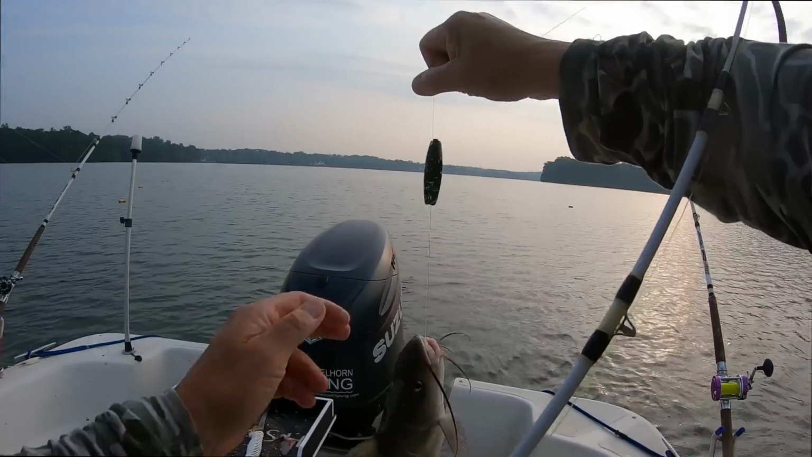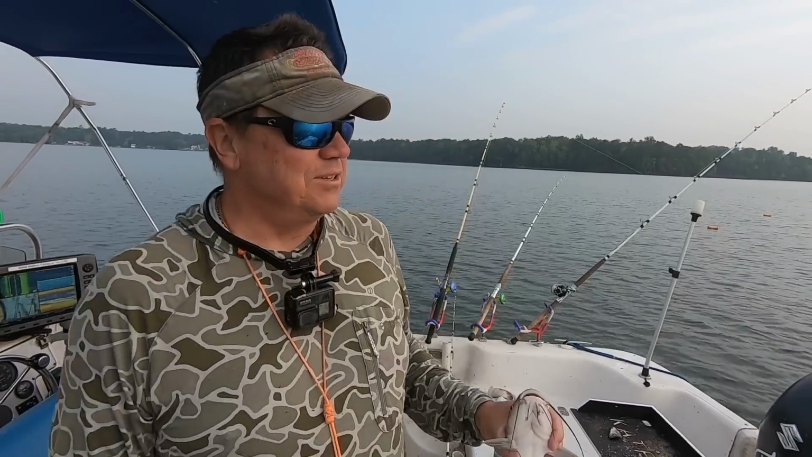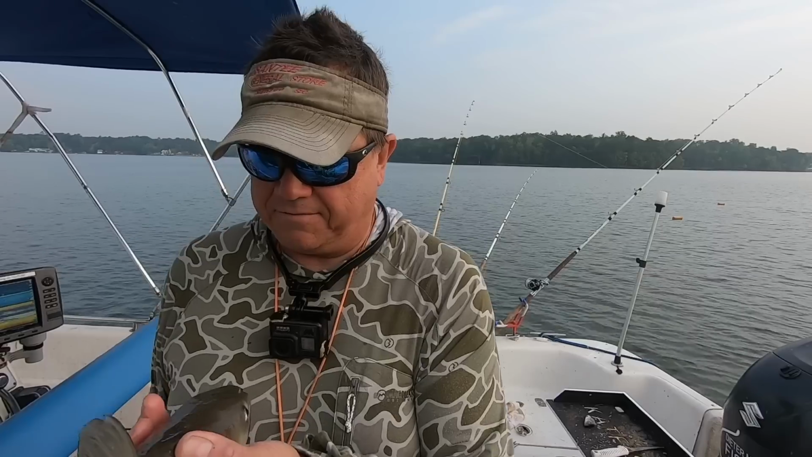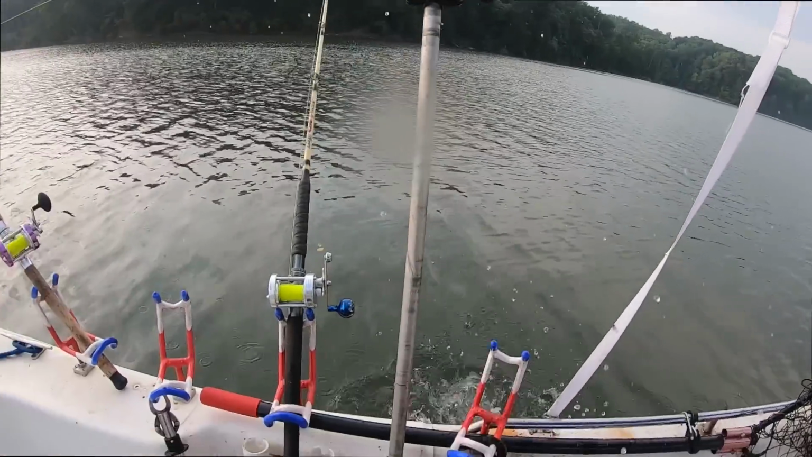We found a channel cat, y'all. We found the channel cats. Sadly, they're going downhill. That one's only 16 inches. Get a weight on him, chunk him back. Got everybody. Boom, there's another channel cat. At least we're catching some fish.